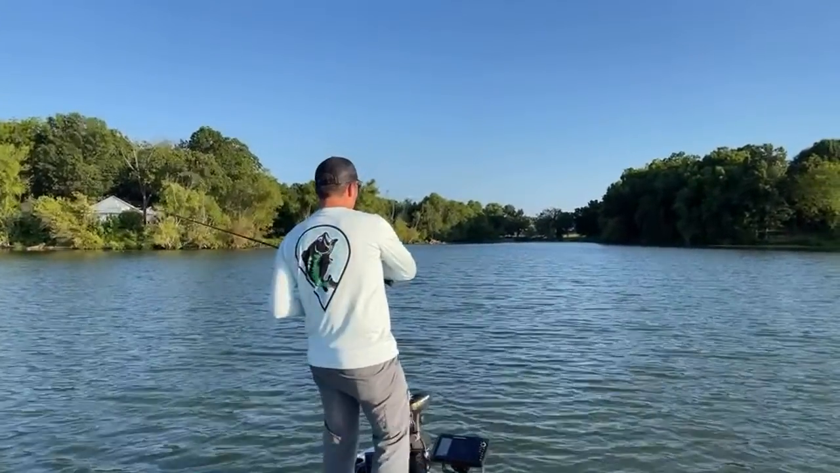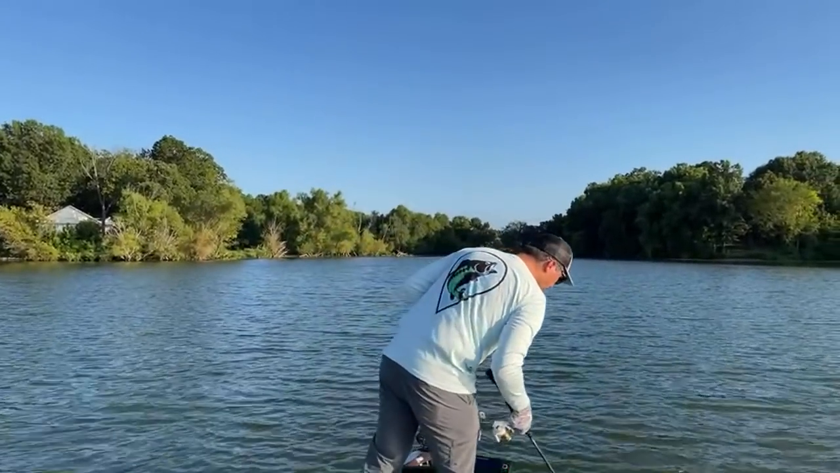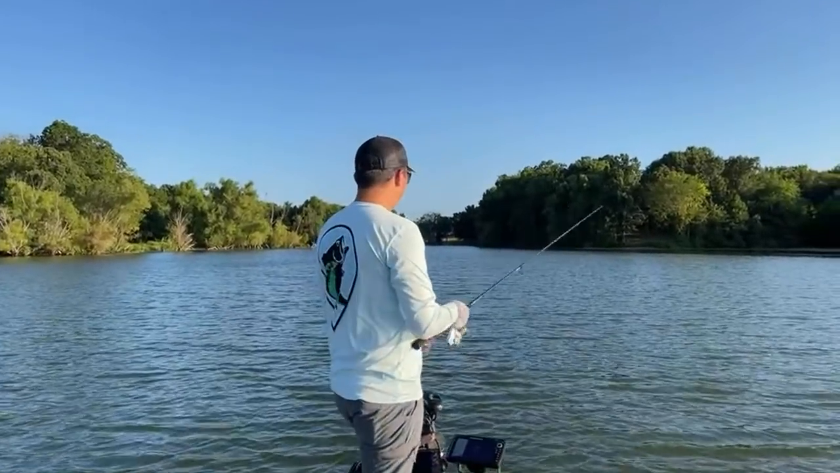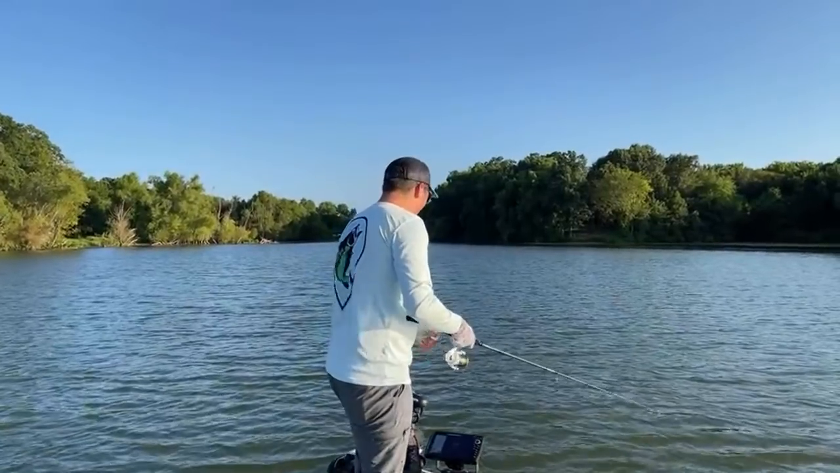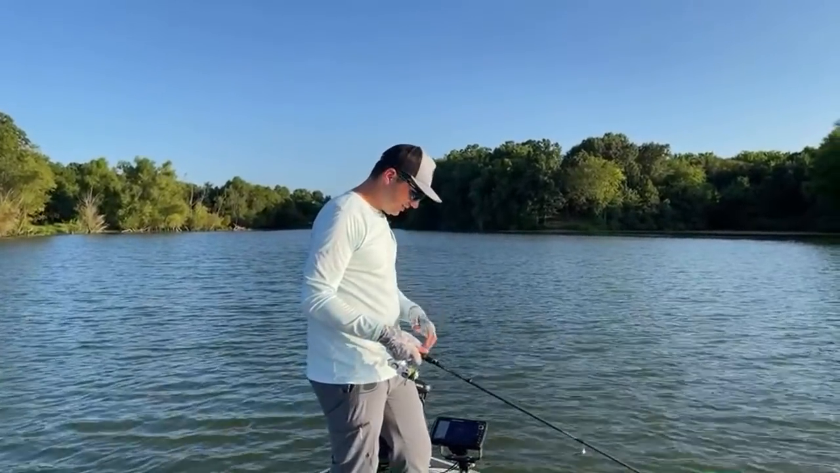Man, there are fish in that brush top in front of me. Honestly, what's the water visibility? Oh God, the water has about 1.5 foot visibility. So we're not really in jerkbait territory, unfortunately. I was like, oh, this could be a great jerkbait spot. What can I throw? Crap.